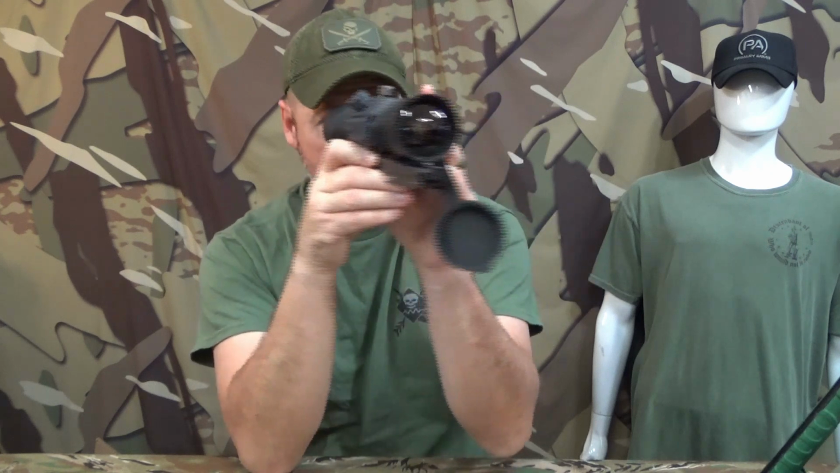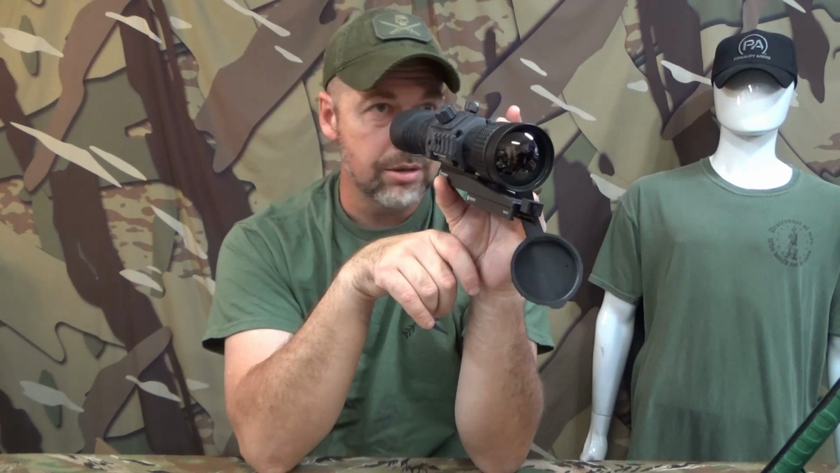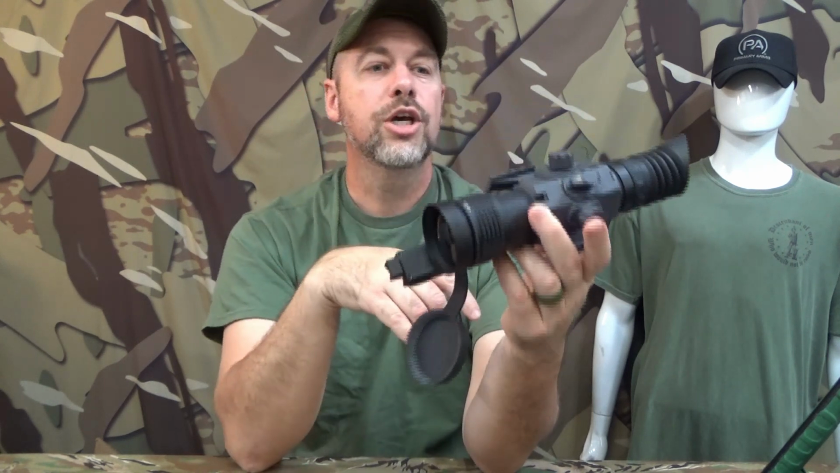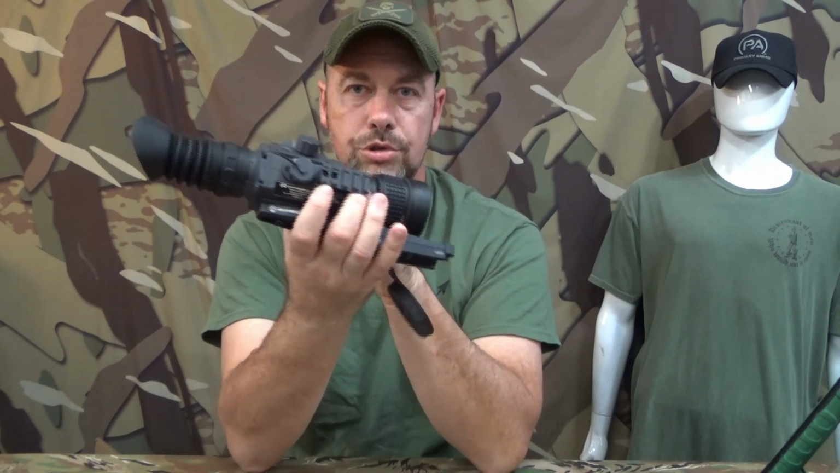Instead of looking through here and trying to find it, you can just get it set, pointed through there, and then go over and be pretty much on target. So good option to have there. I believe this is removable because there's two screws right there you can take off if you didn't want it on there.